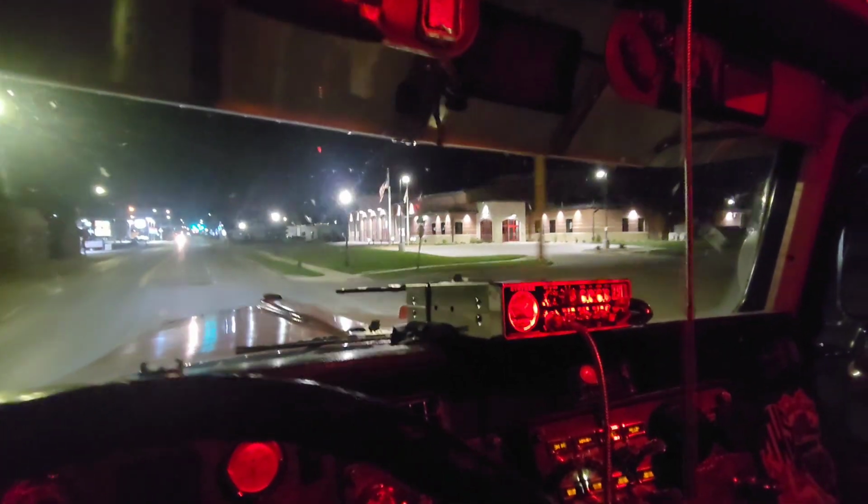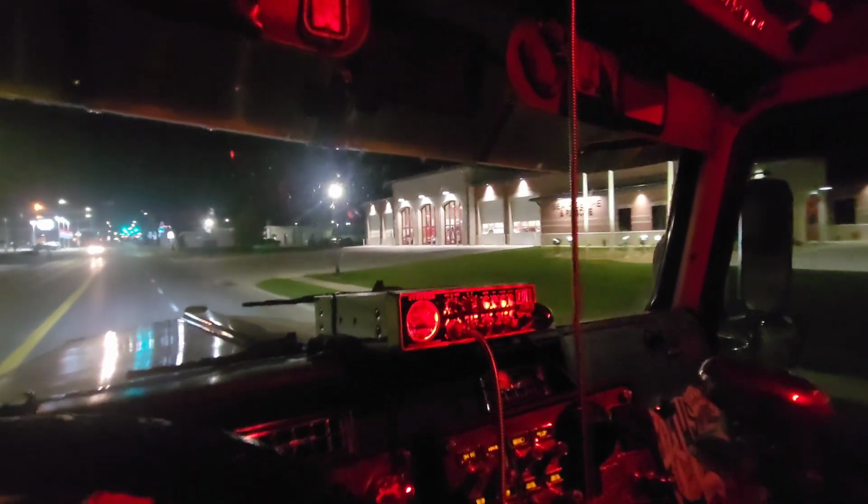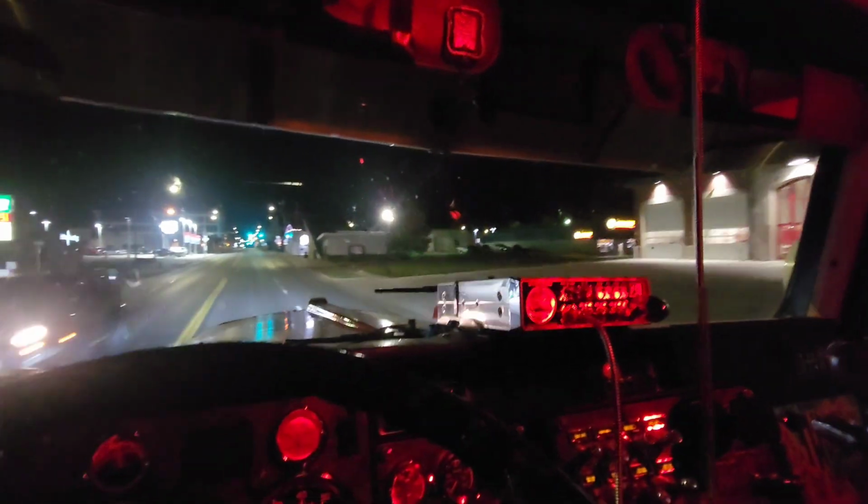Now that is a good fire station. Wow, that's impressive.